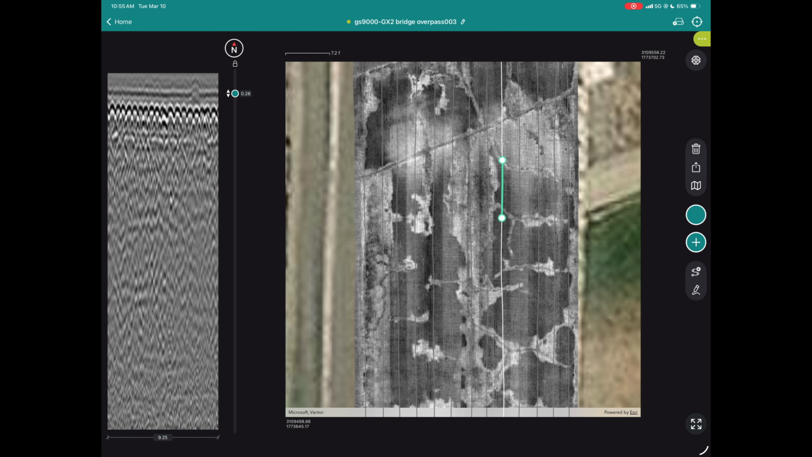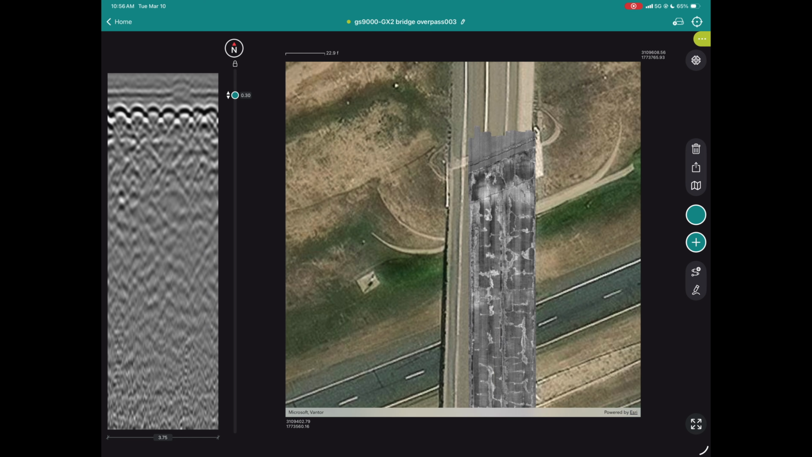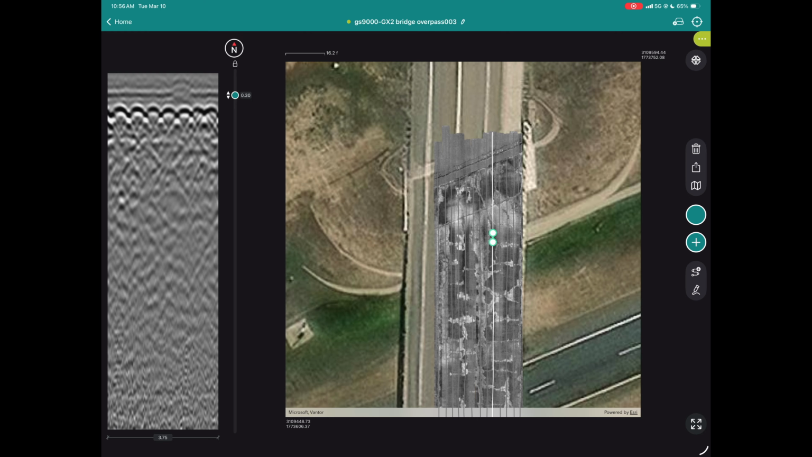From the field, you could open up the Share tab and kick out a KML, DXF, shapefile, or screen grab once the project's uploaded.